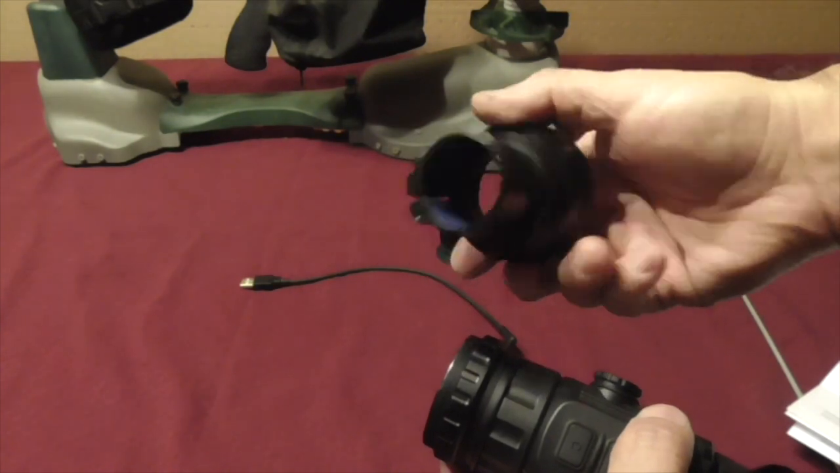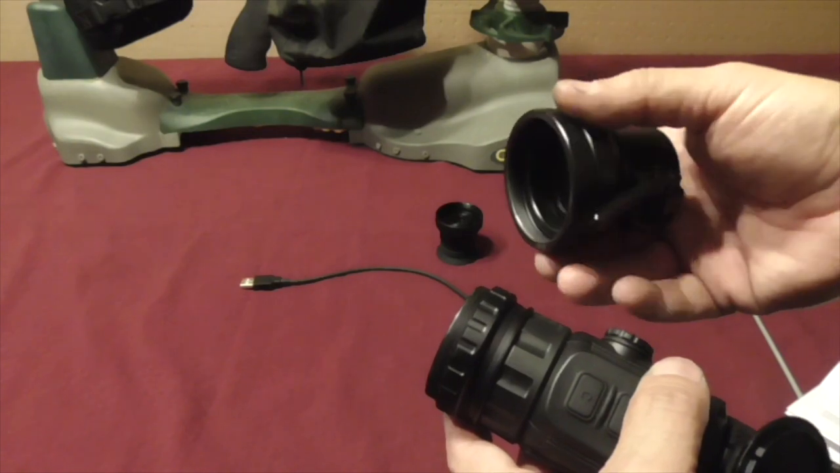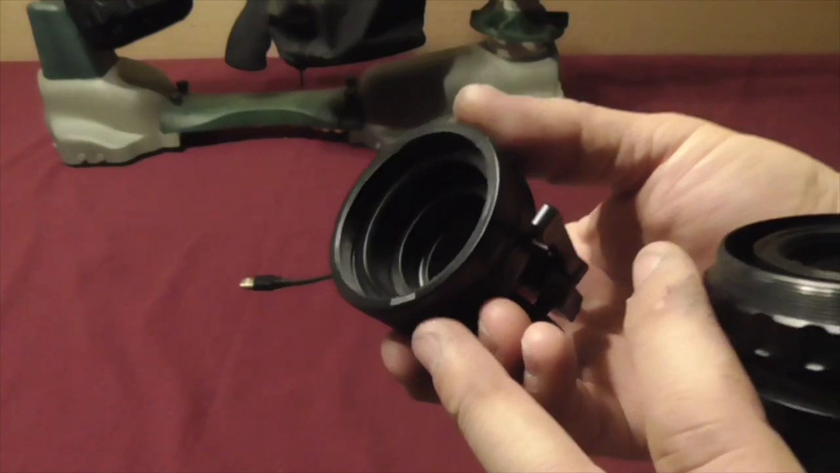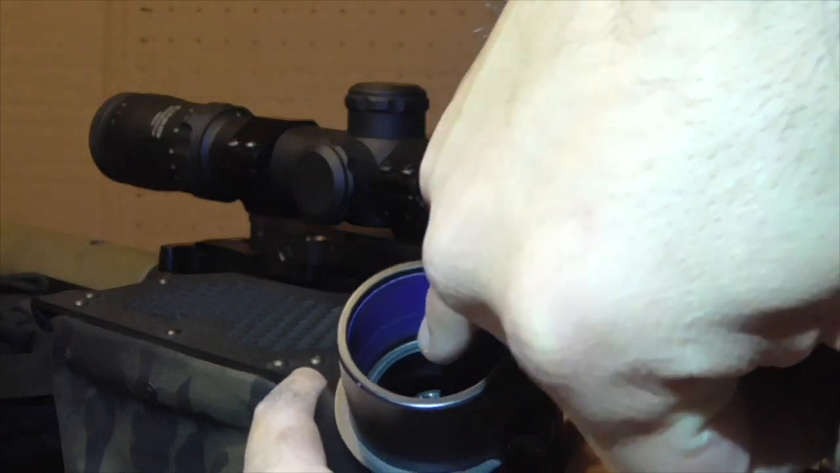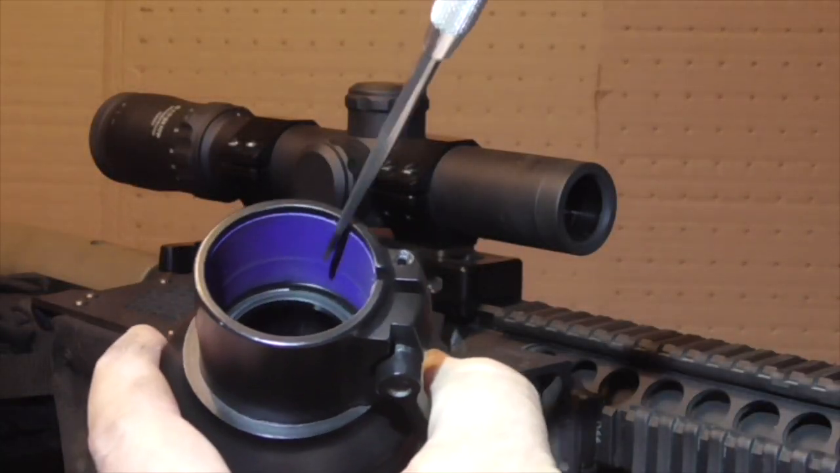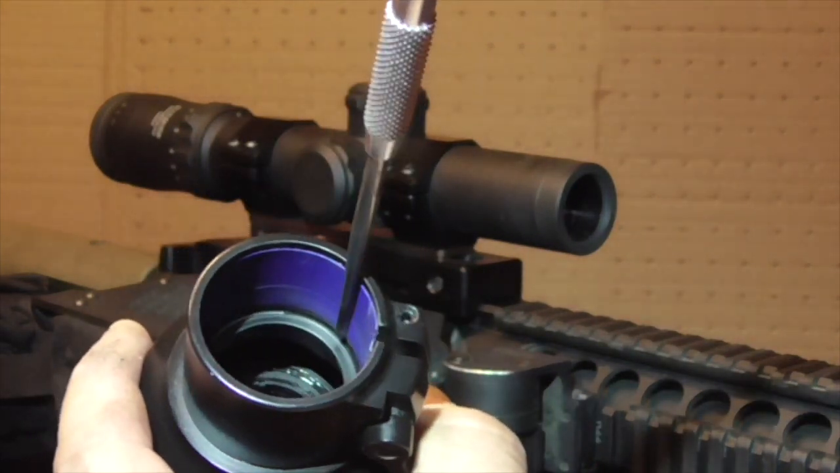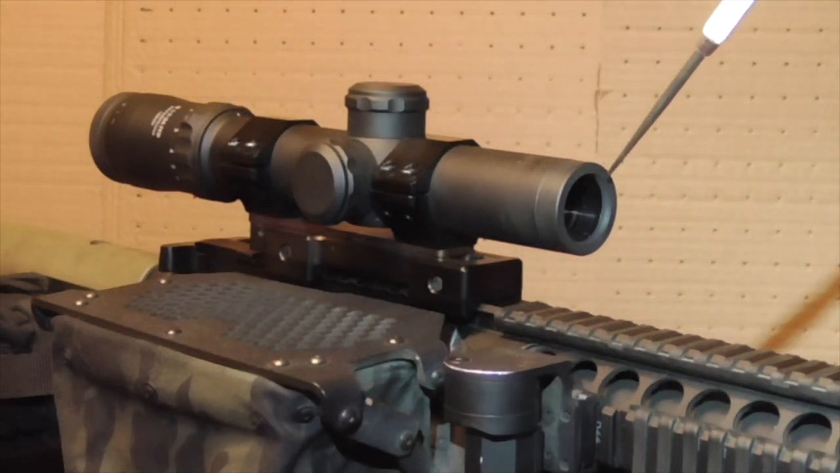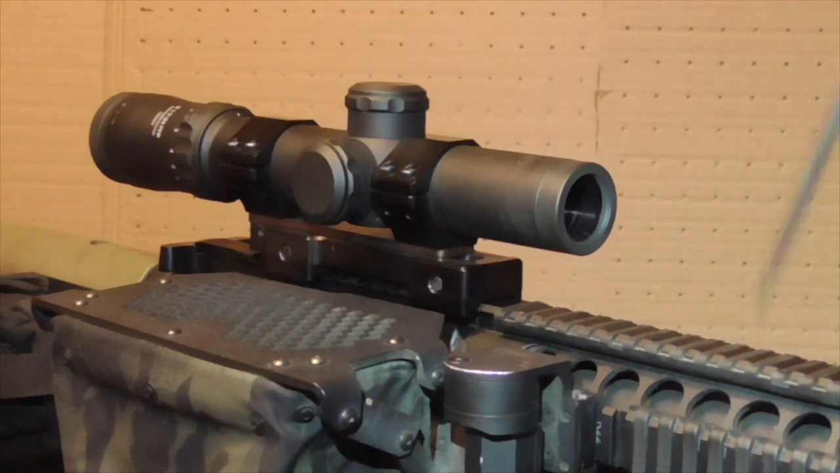These throw lever adapters will look different dependent upon the size of the front objective of your daytime optic. It has a fine thread on this. See if I can show you that inner shelf. That black part right here, let me get my pointer, this black part right here is a shelf to engage the front end of the daytime optic. So we will push that until it stops to give a nice solid fit.